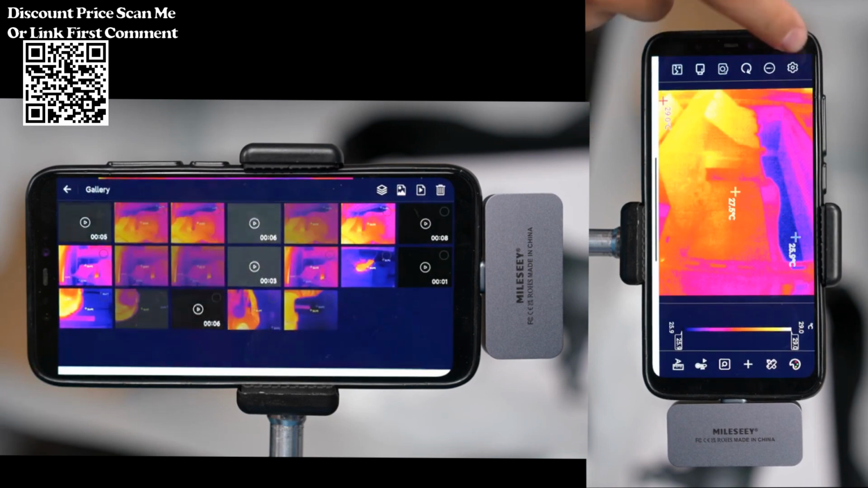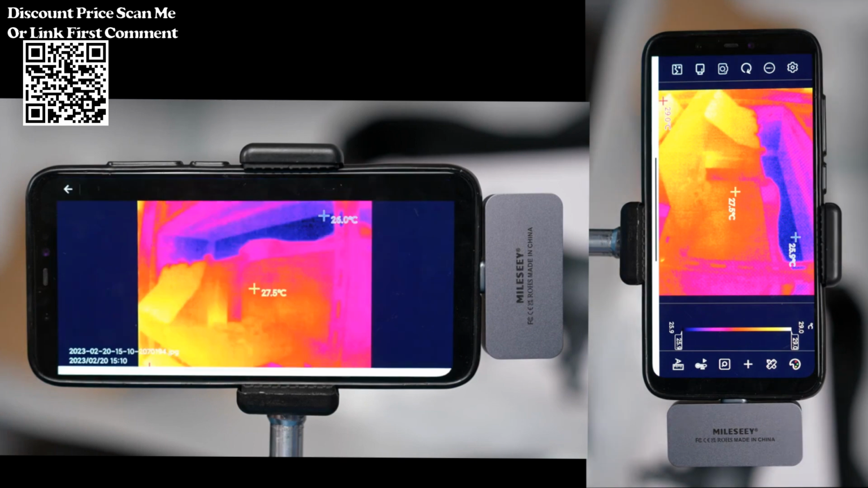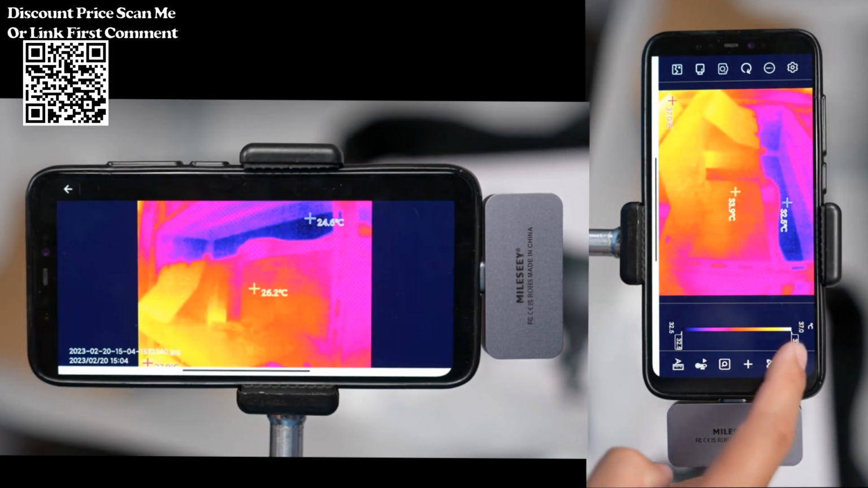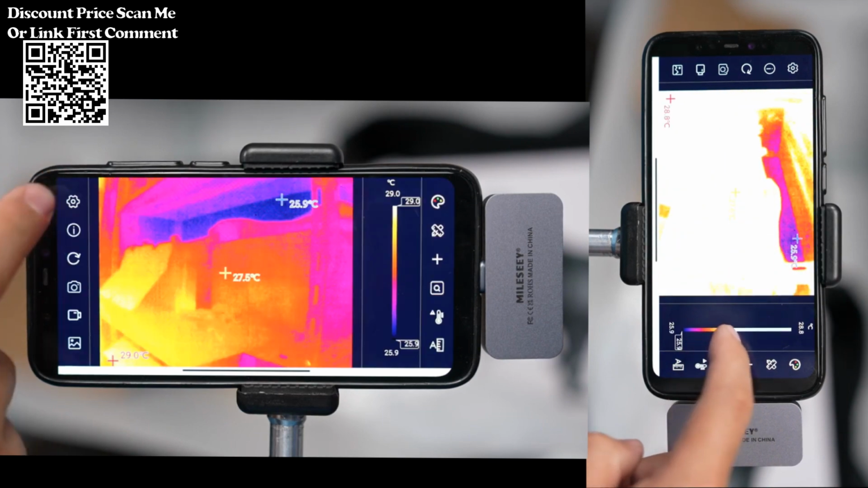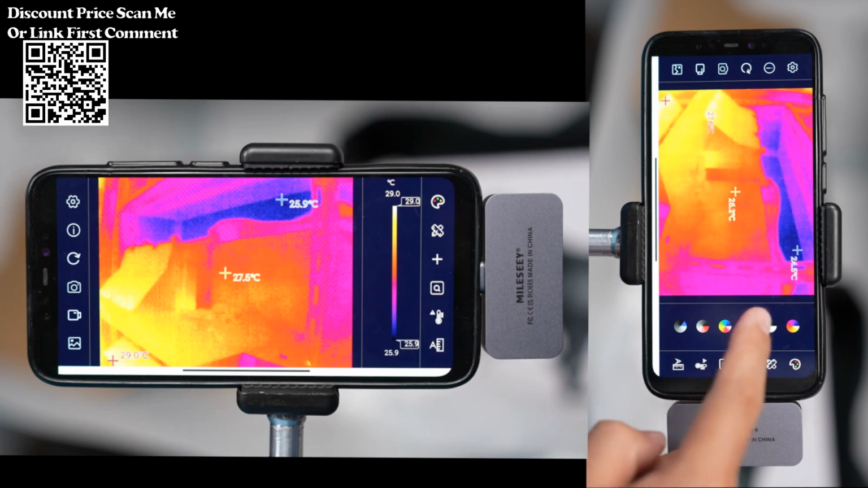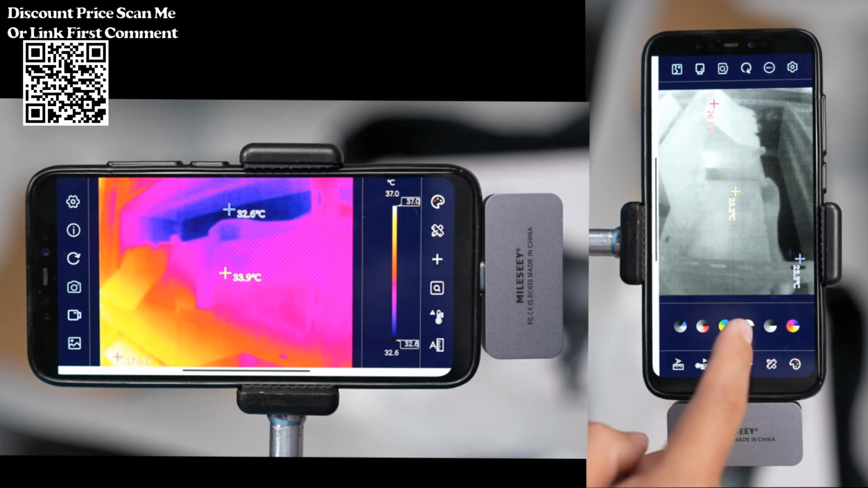Color palettes. Offers 6 color palettes for thermal imaging, allowing users to choose the most suitable observation mode based on their preferences or the specific application. The mentioned color palettes include iron red, white hot, black hot, rainbow, red hot, and cold blue.